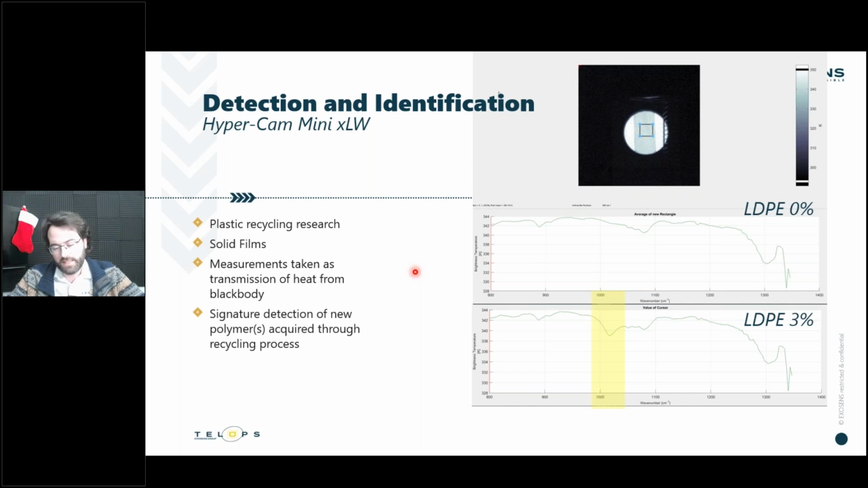I won't go into the details of who is doing that research or what specific kind of molecule or polymer they were looking for, but I can showcase an example of the kind of change we observed through the recycling process. We had an LDPE plastic, the low density polyethylene, and there's an increase in molecule due to the recycling process. We were able to see that change in the signature very clearly just by changing the samples in front of that black body.